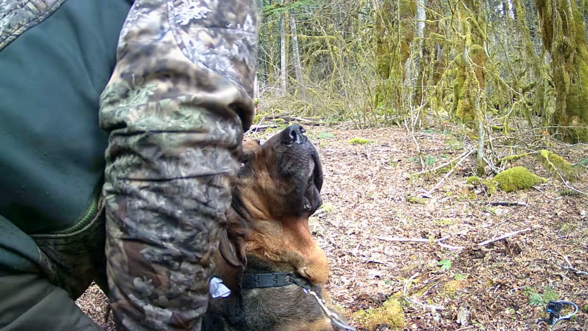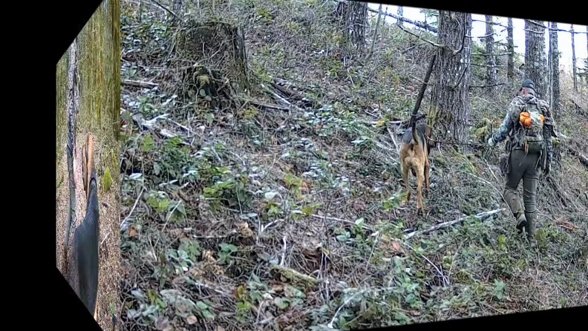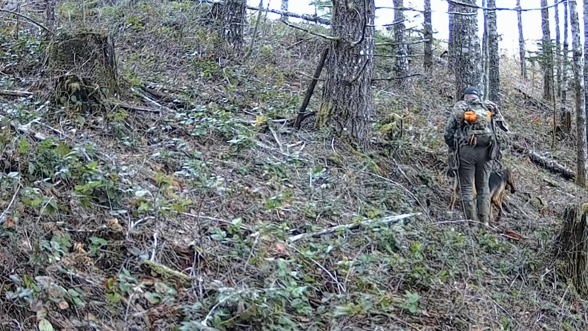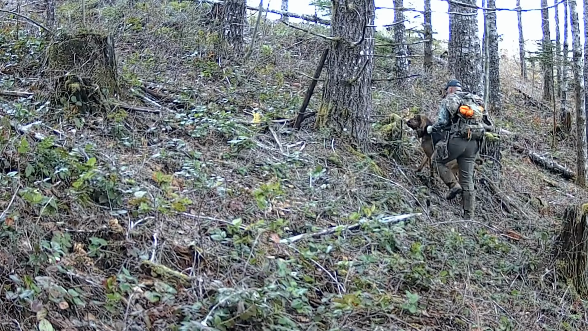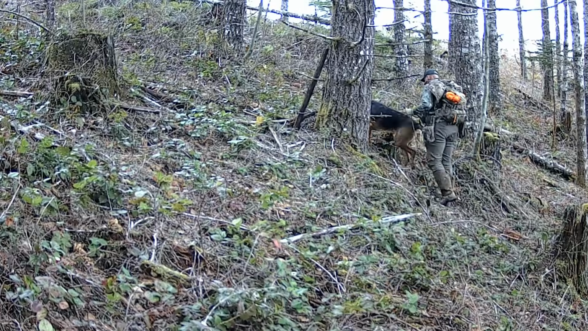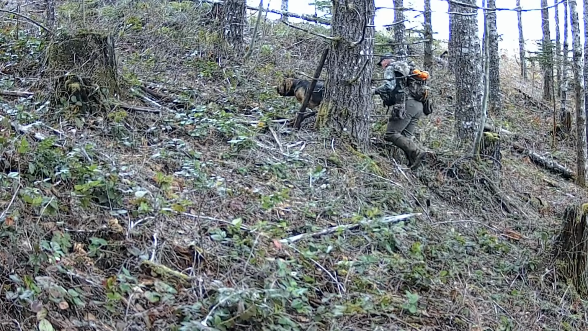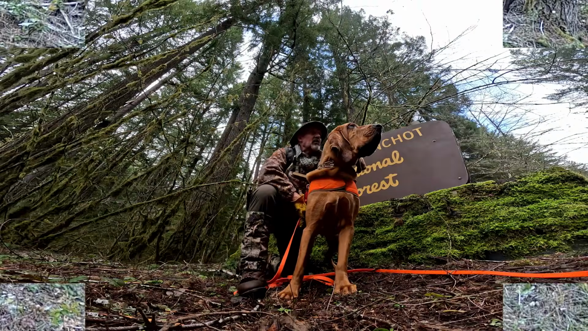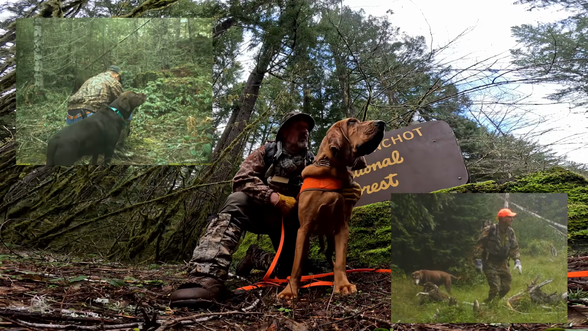By reading the changes in behavior of your dog, you can discover less traveled trails and bedding areas of whatever wildlife you wish to capture. Plus, you'll always have a buddy with you, eyes, ears, and nose, to watch your back and give you a heads up in case of danger.